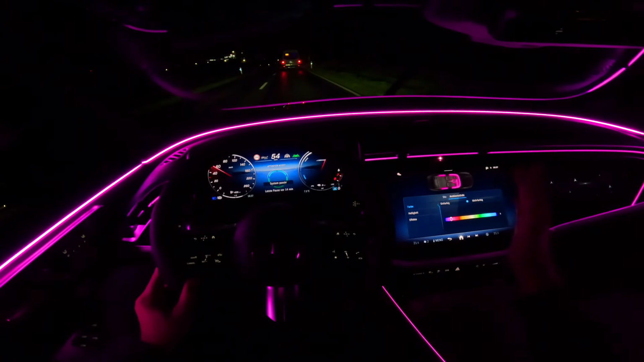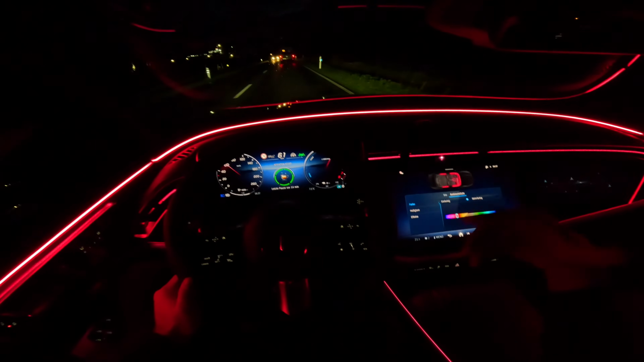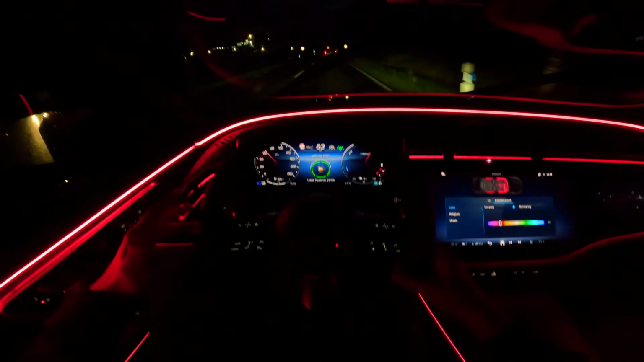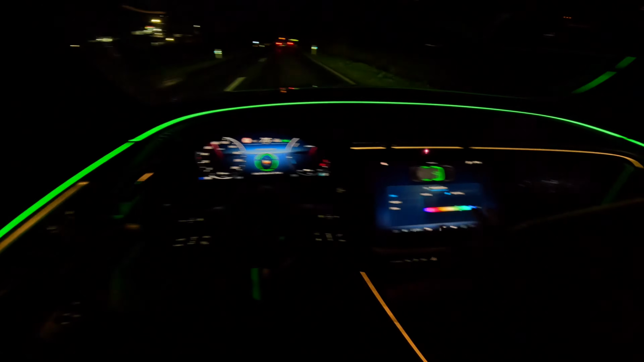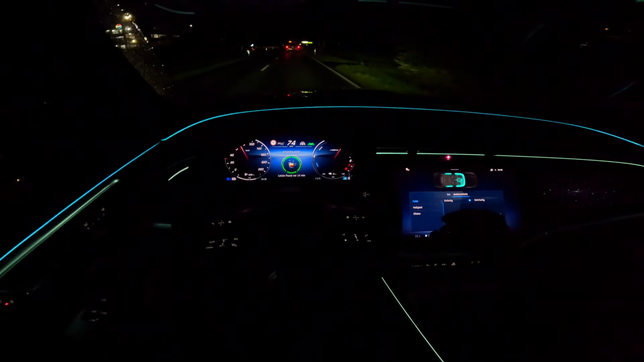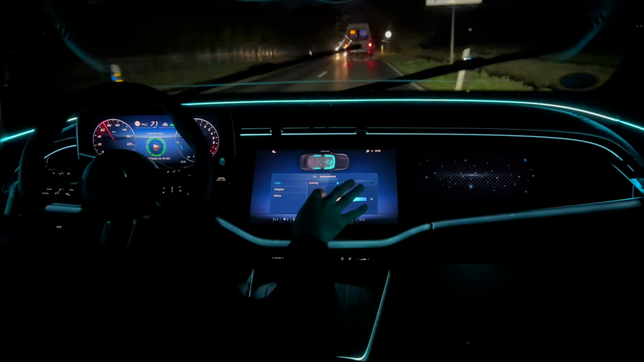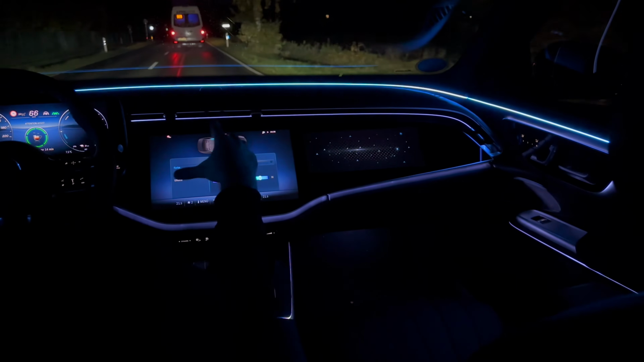So we have 64 different ambient colors to choose from. As you can see, we can basically swipe our finger anywhere we want, and then we can set the color we want. Look at this. Or we can also tap the color we want, like this. This is a really nice color, actually, to be fair. I always drive with the pink and the purple ones, but the mint blue and stuff is also pretty neat.